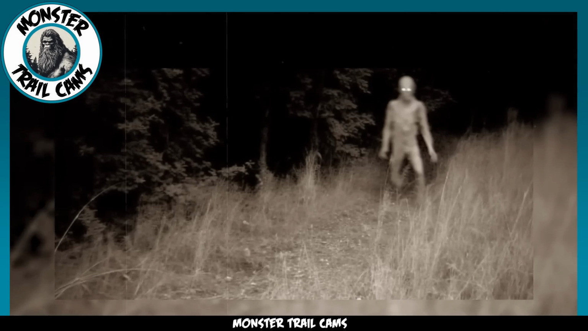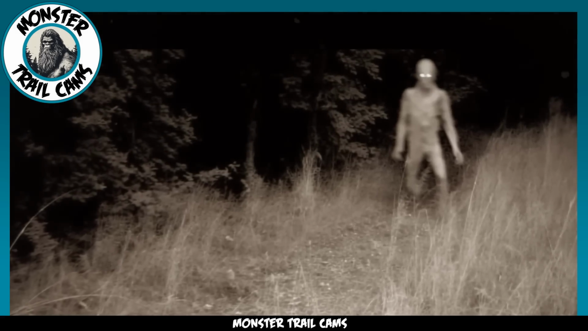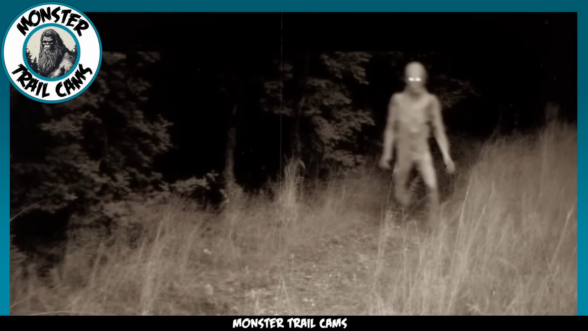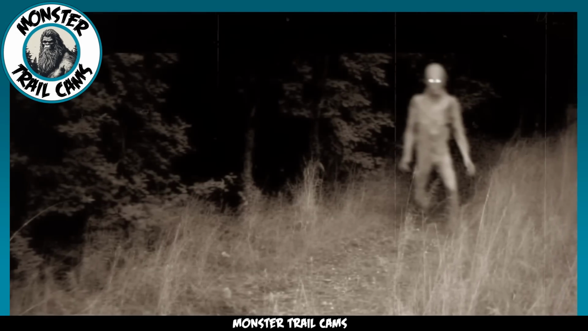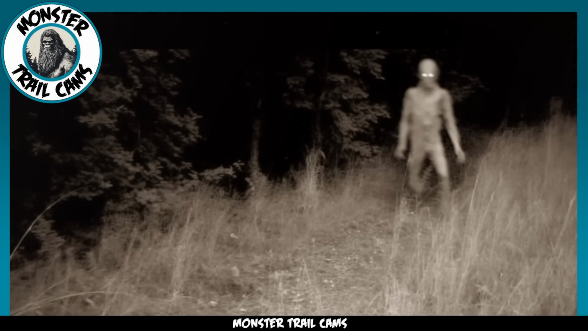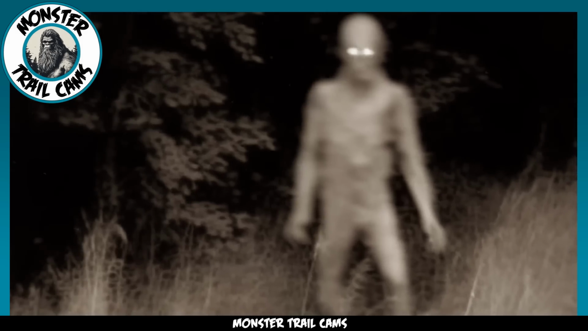Our next submission is a still image taken from a Trailcam in Colorado. This will be an interesting one to review. We can clearly see the frightening humanoid creature standing in the frame with glowing eyes and pale skin. This creature matches the eyewitness accounts from people who have encountered crawlers and rakes, but the image seems off for some reason. The outline of the creature is blurred.